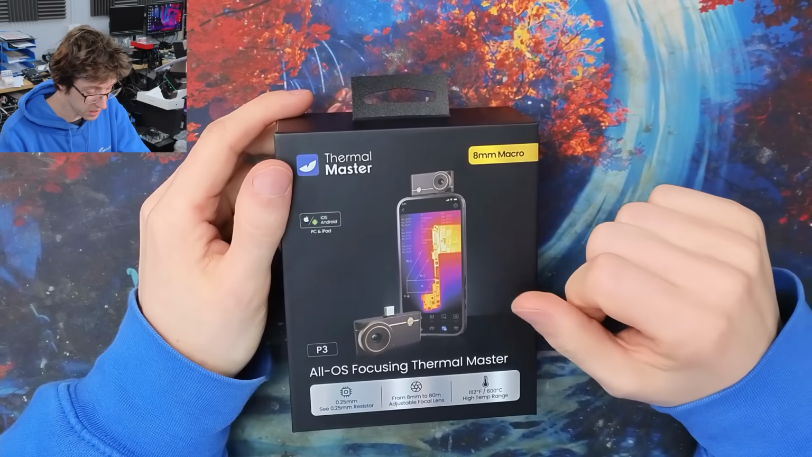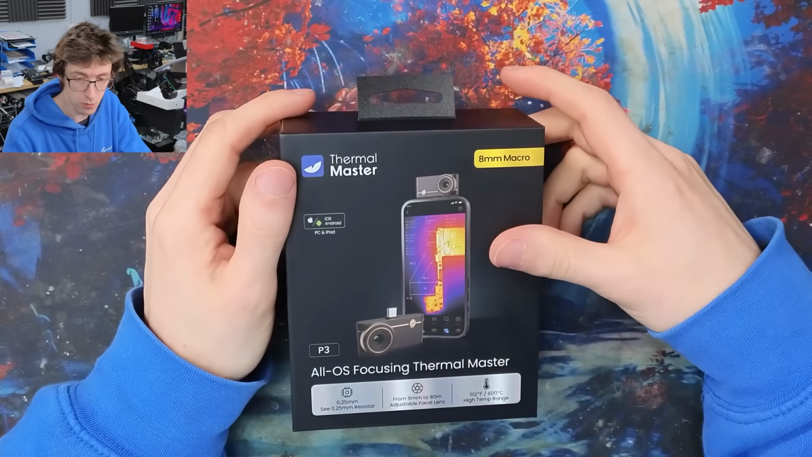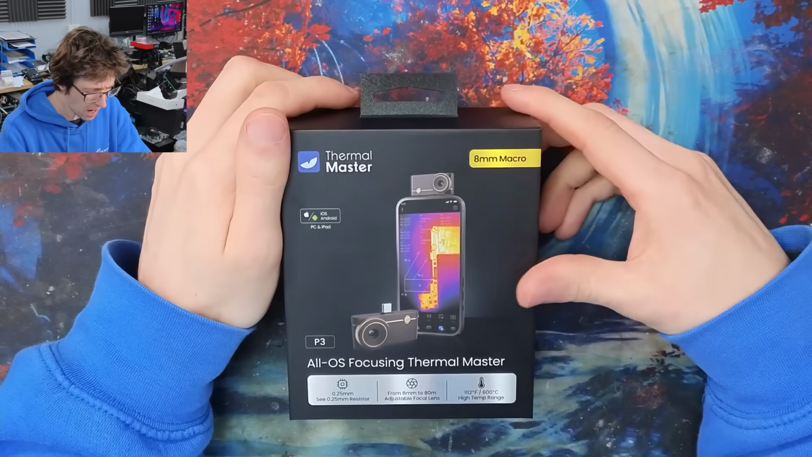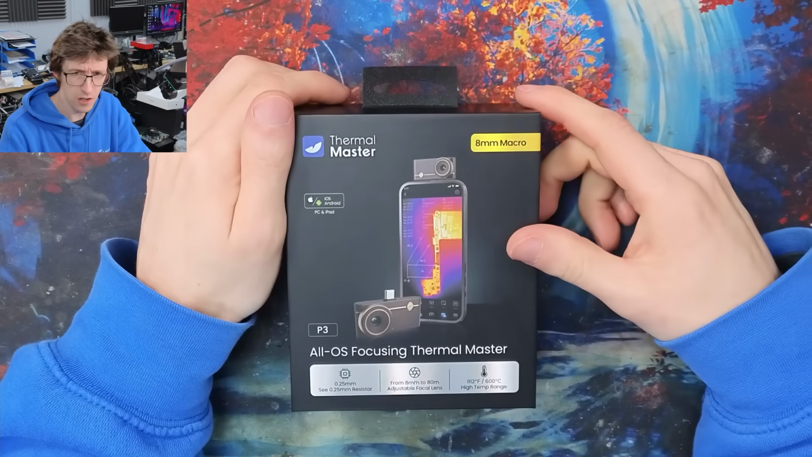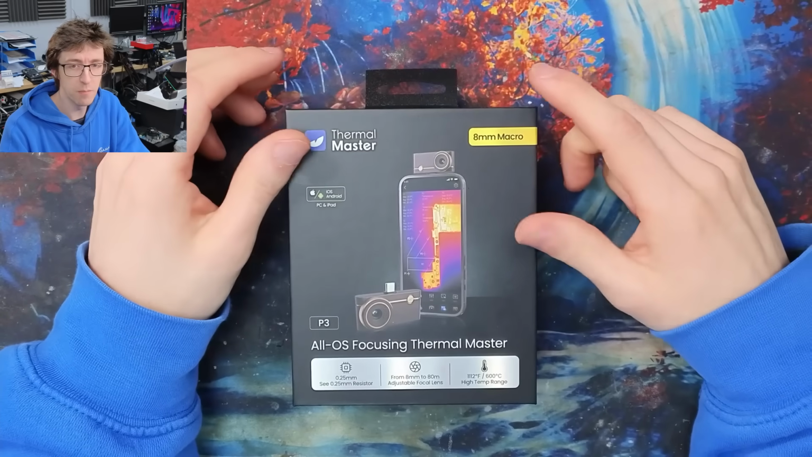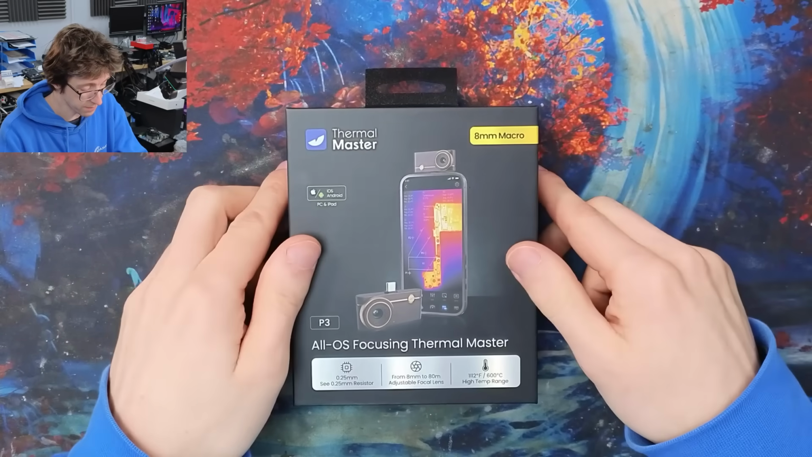This one caught my eye because it's got some interesting new features over the current thermal camera that I use, which is the Infrared P2 Pro. I get offers on various thermal cameras, and a lot of them are just much of the same thing, so I don't usually bother going through all of them. However, this one had some interesting features to me.